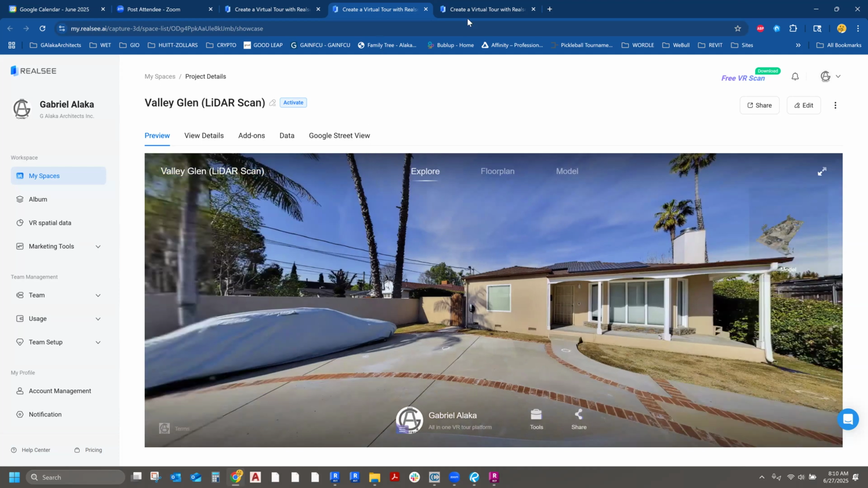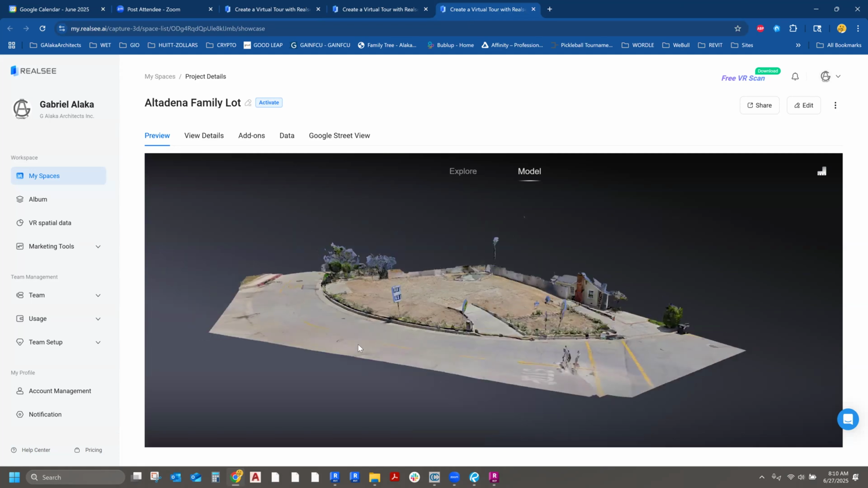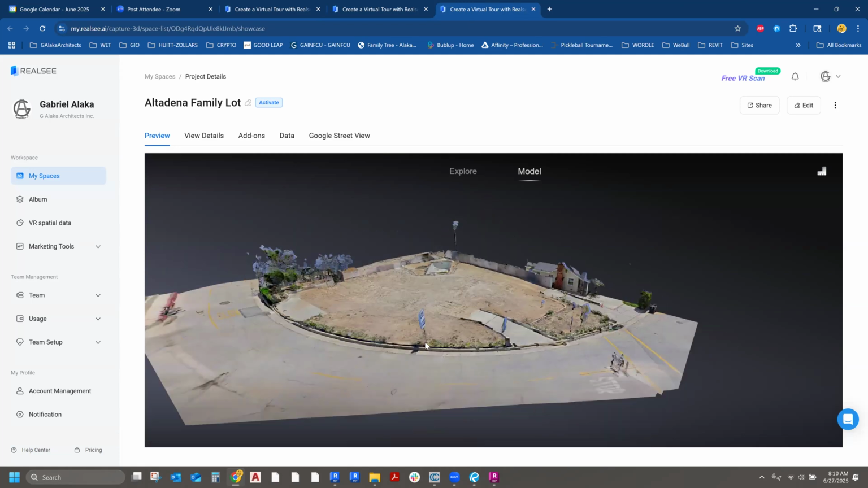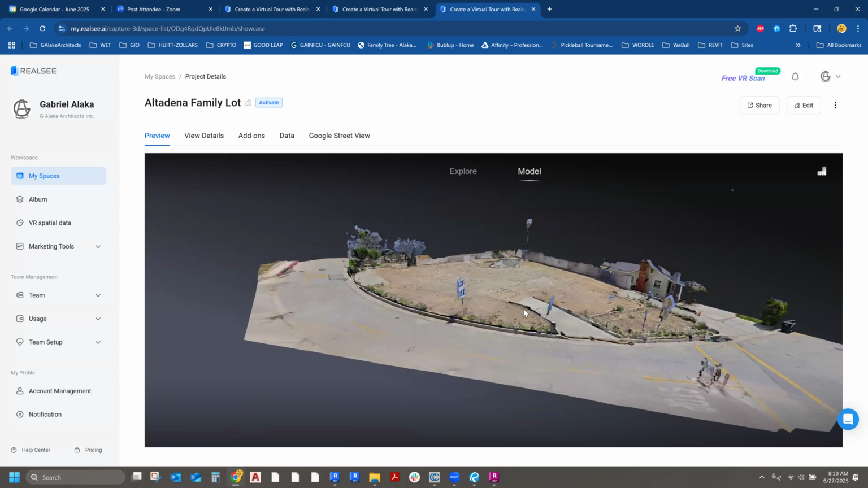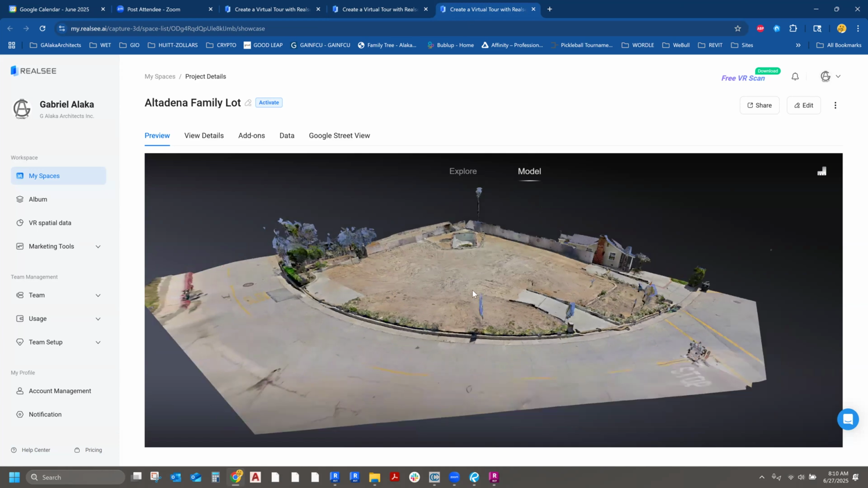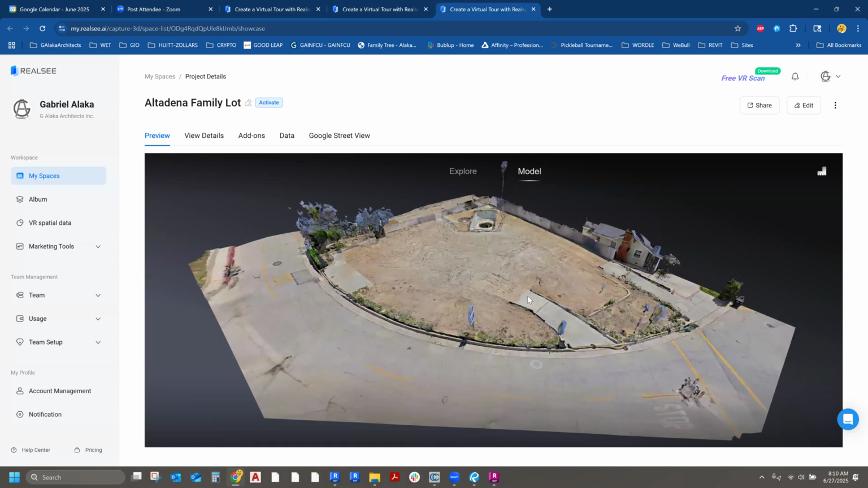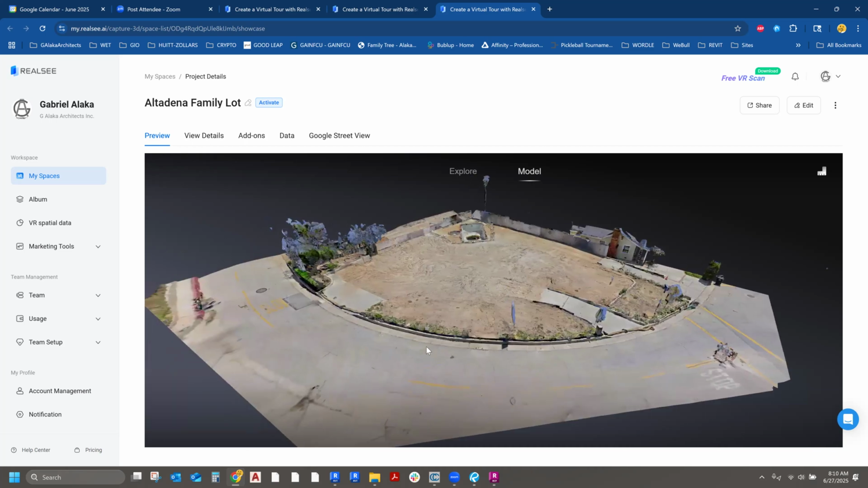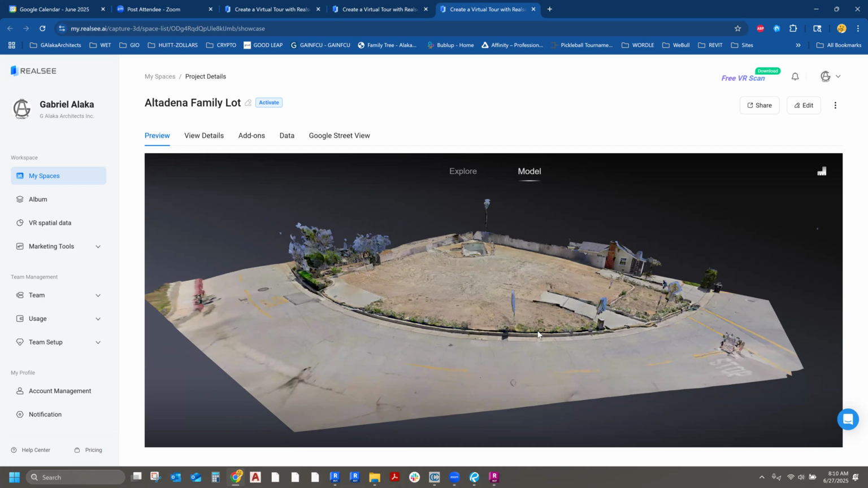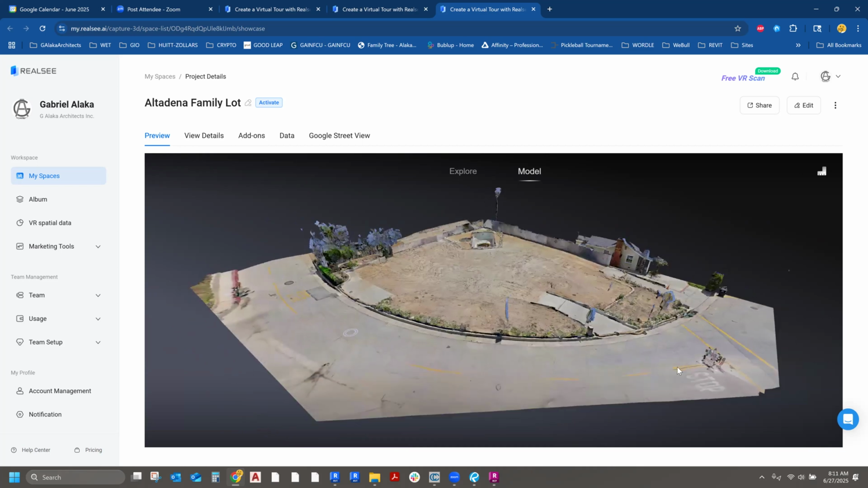The other one I'm going to be showing you is this one, which is a completely blank lot from Altadena. This is one of the sites that was affected by the California fires earlier this January, and the site has since been cleaned out. The reason I'm showing you this particular site is that it is not flat. It looks flat, but it's not. The road actually slopes down here.